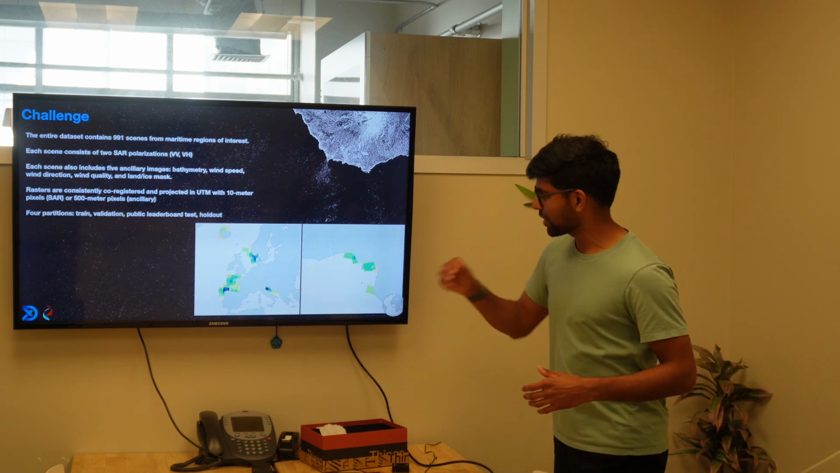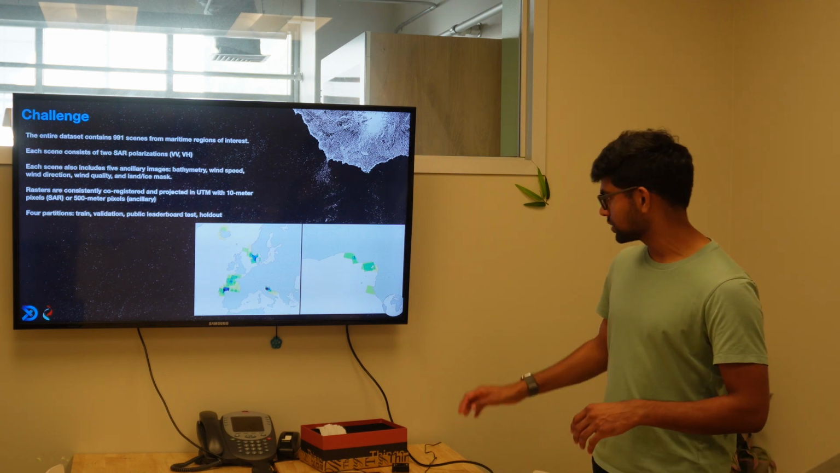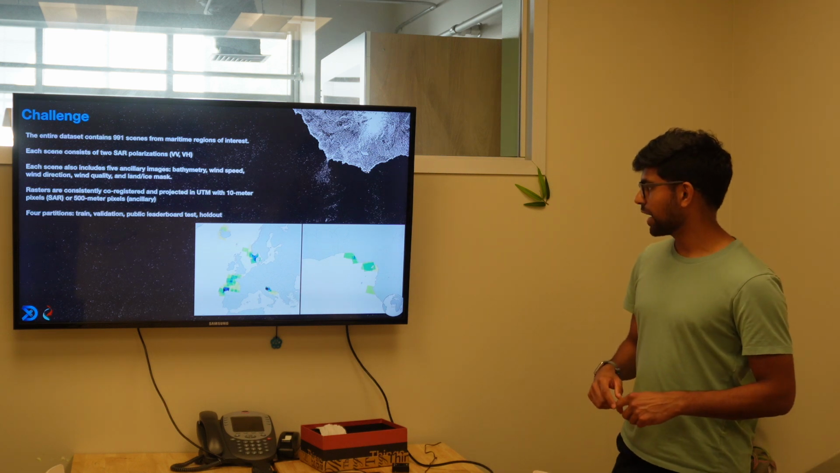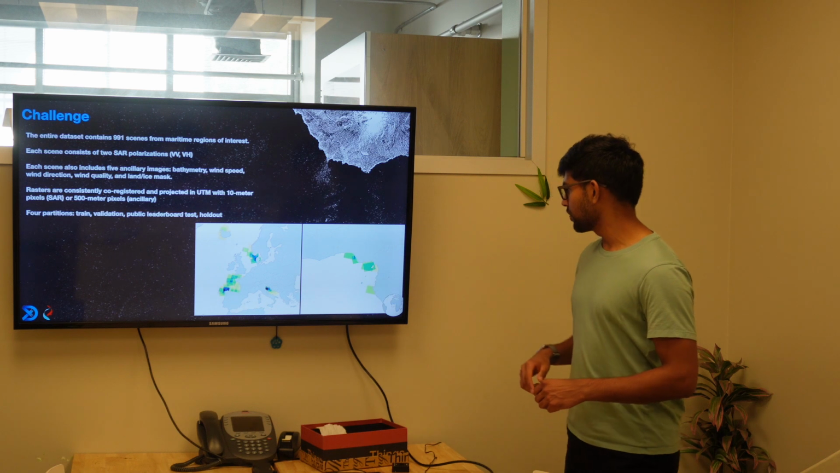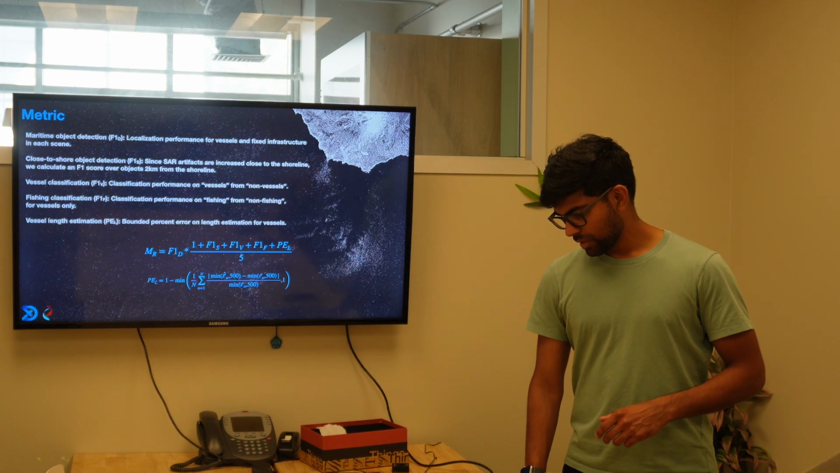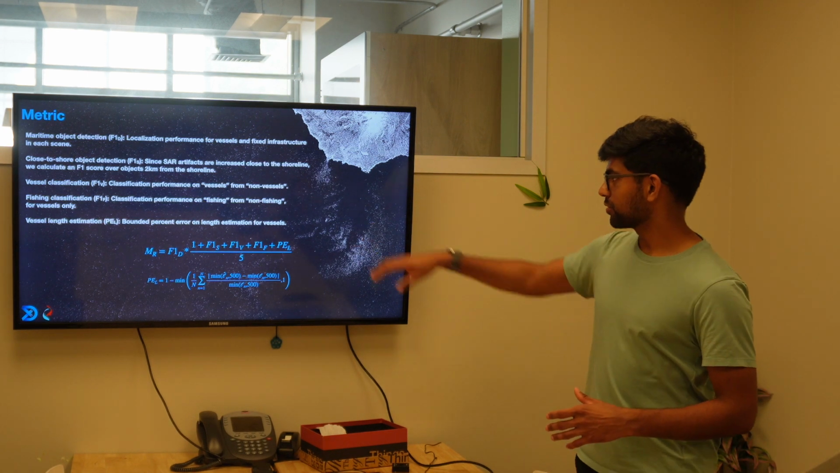And on the bottom right here shows the geographic distribution of where those scenes come from. So you can see off the coast of Finland and Sweden, off the coast of Spain and France, where there's a lot of illegal fishing activity, off the coast of the Gulf of Guinea, and some other regions around the world as well.